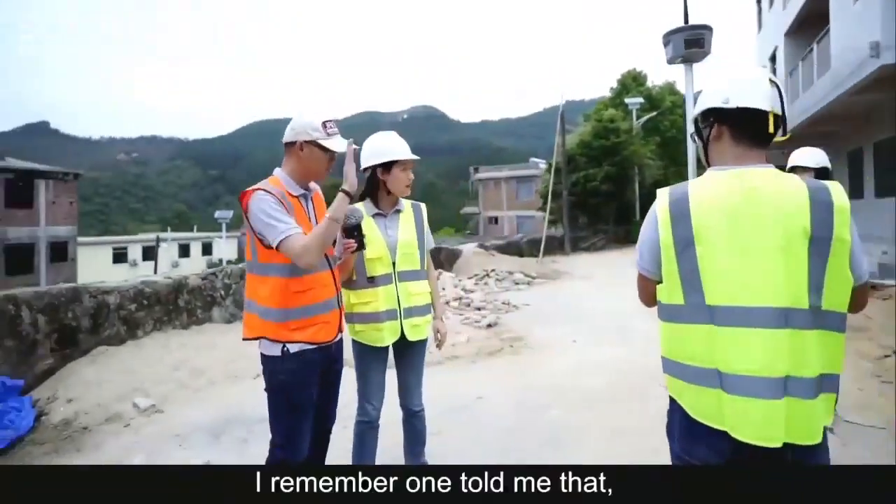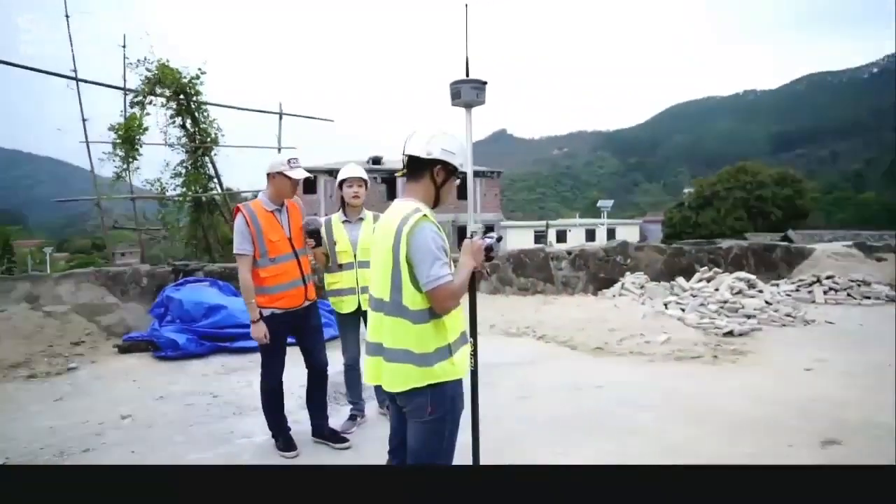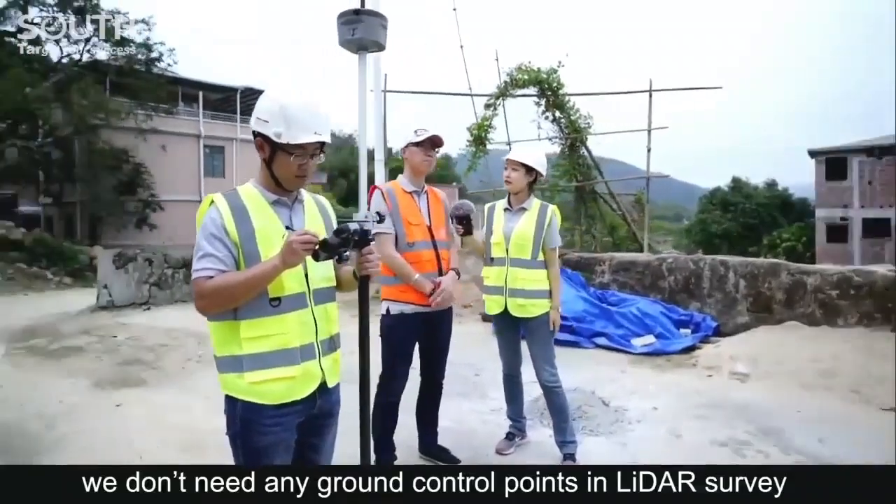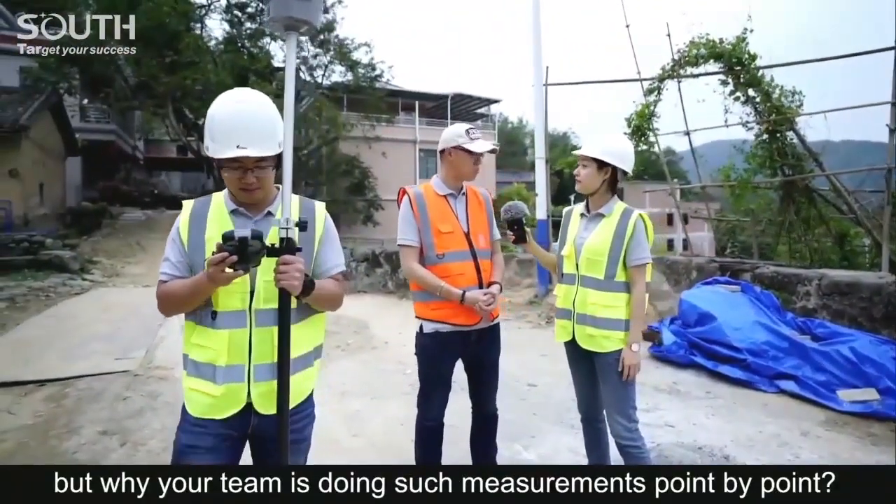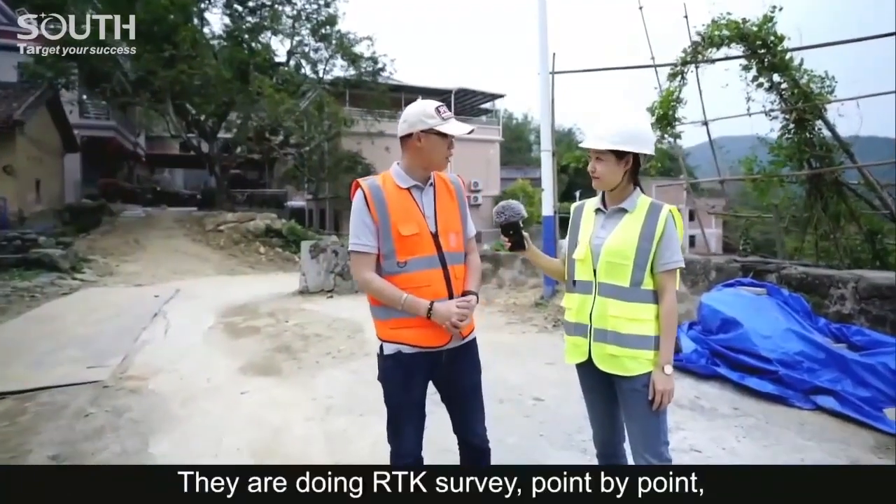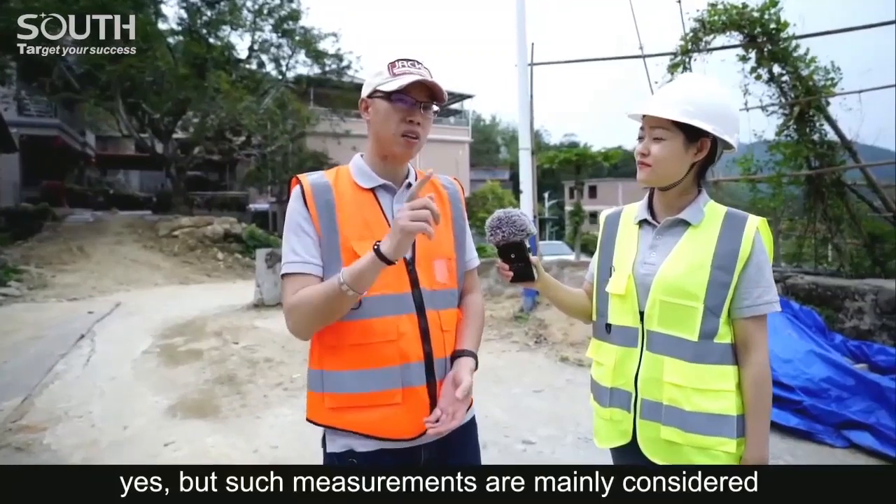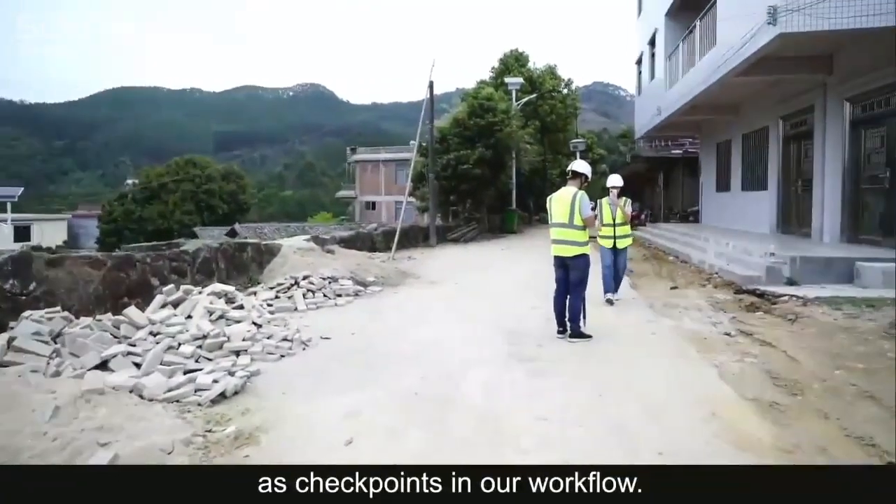Yes, but such measurements are mainly considered as checkpoints in our workflow. In other words, they are not going to be used as tie points to improve the final output accuracy in the way of photogrammetry. We just use them to compare with our laser point cloud.